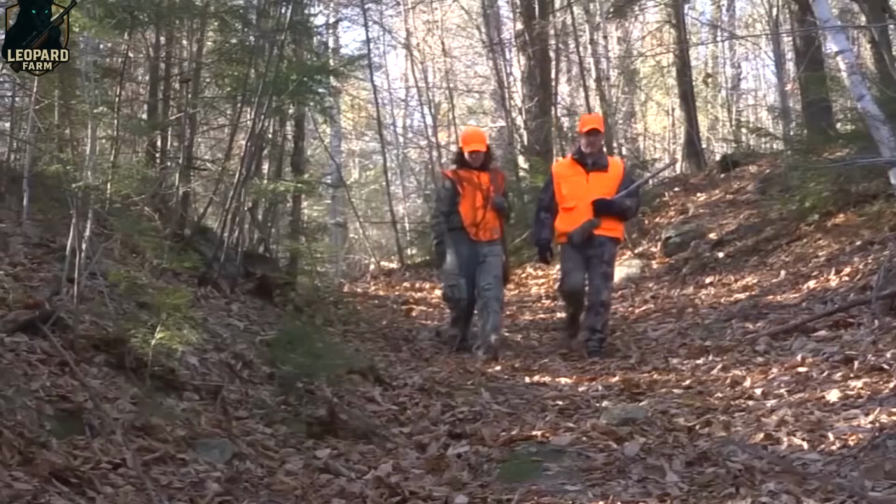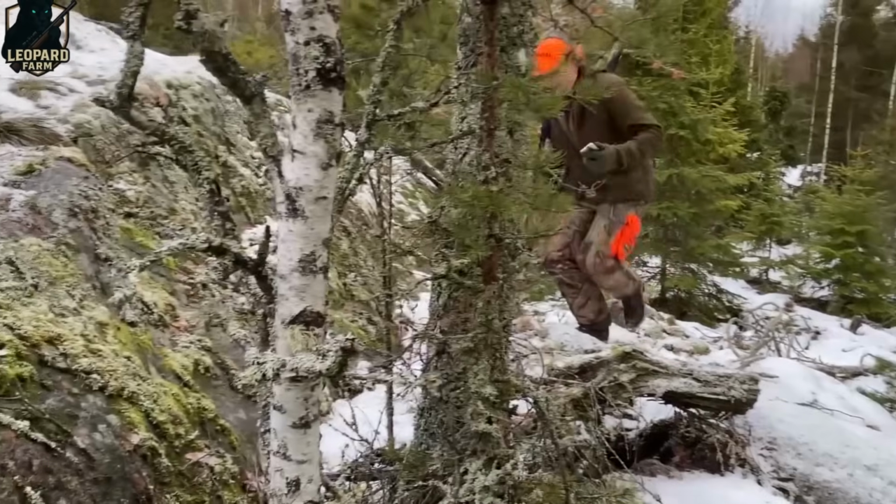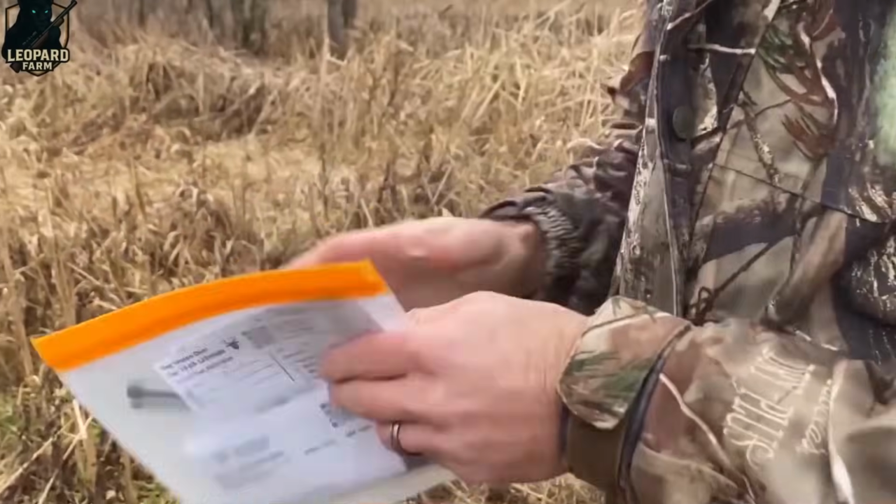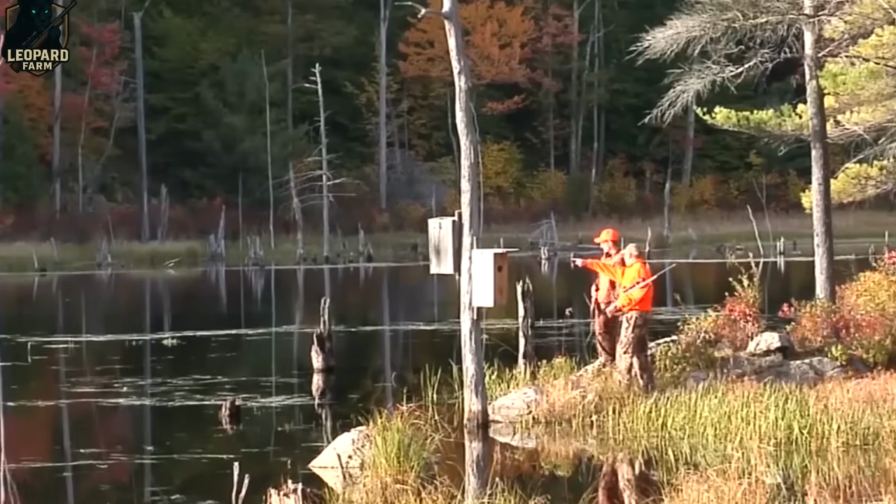Before we could even set foot in the field, there were important steps to follow. Participating in wild boar control isn't something you can just jump into. It requires passing several qualification tests to earn a legal hunting license. Only after proving our knowledge and skills were we cleared to join the effort.